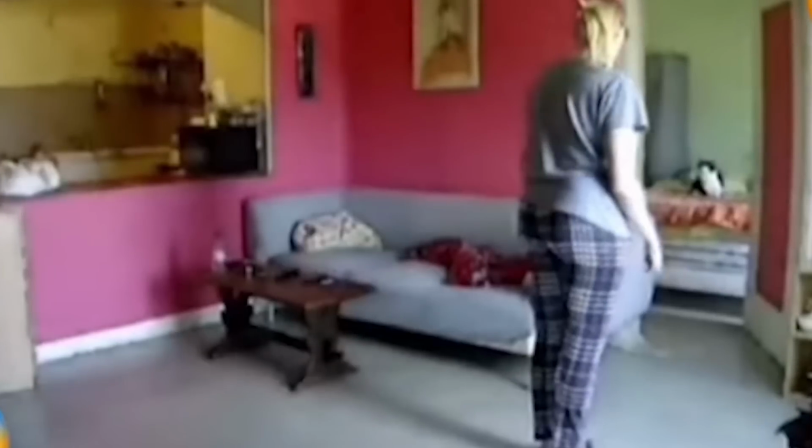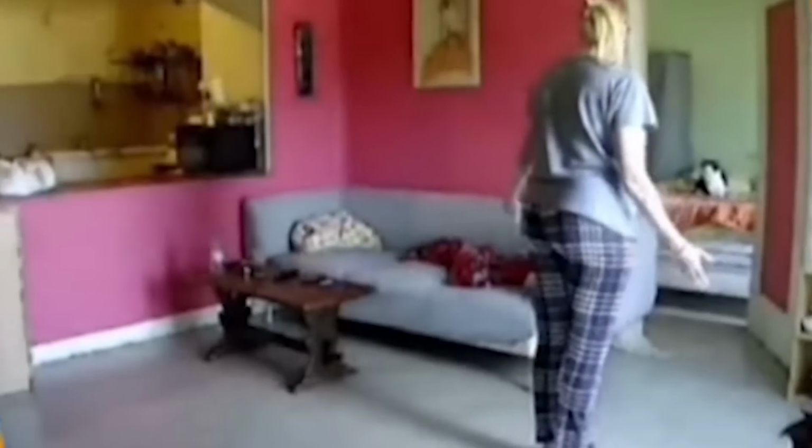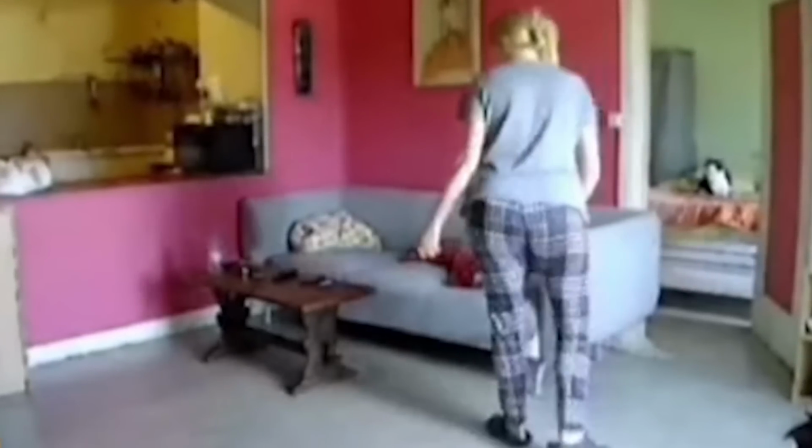In this household, the owner installed a motion tracking camera because strange things kept happening in the house.